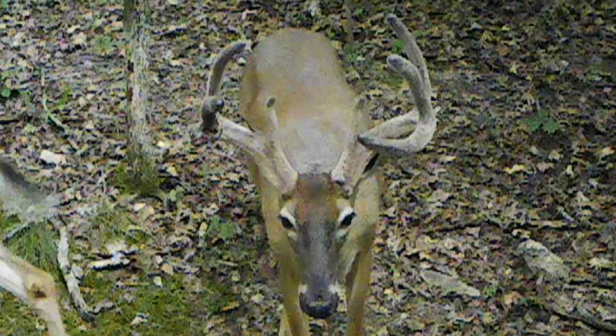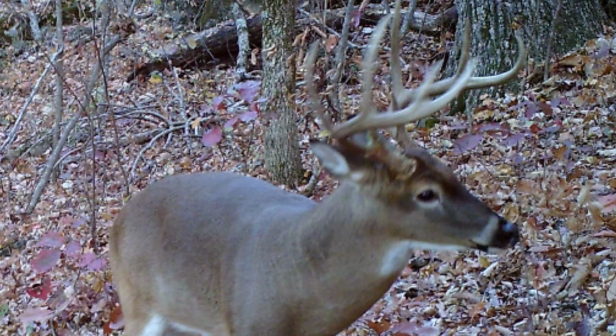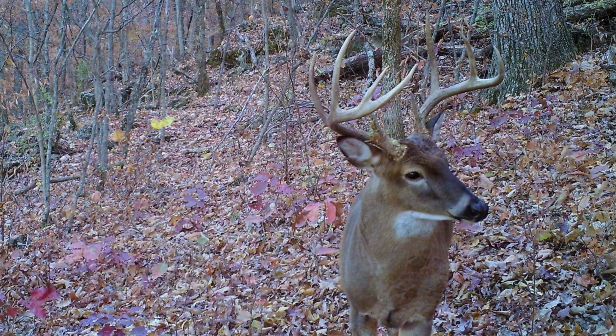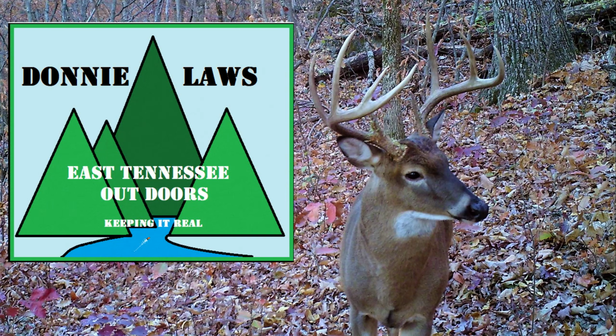Well, I thought I'd share with you. Here's some pictures of these beautiful animals, these whitetail ridge runners I call them. So I thought I'd share this with you. Hope you enjoyed East Tennessee ridge runners.